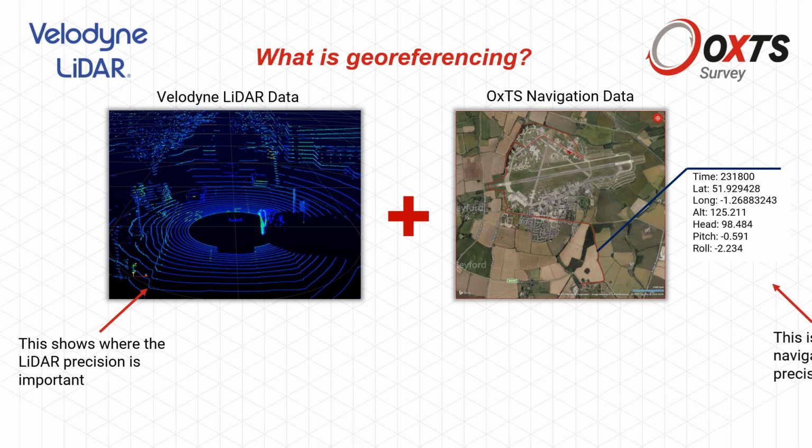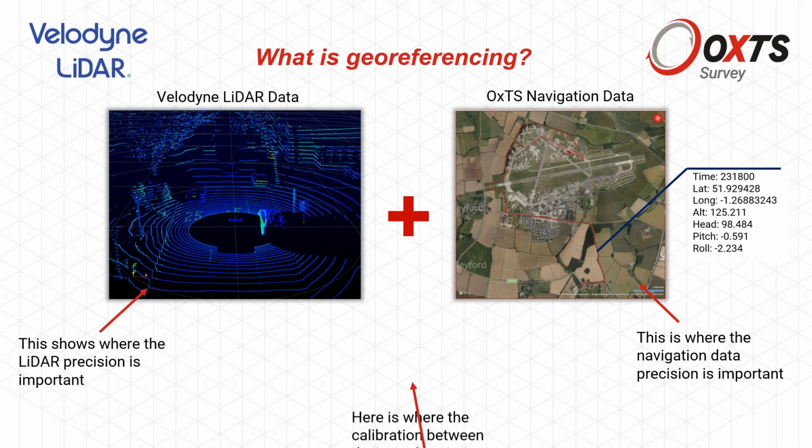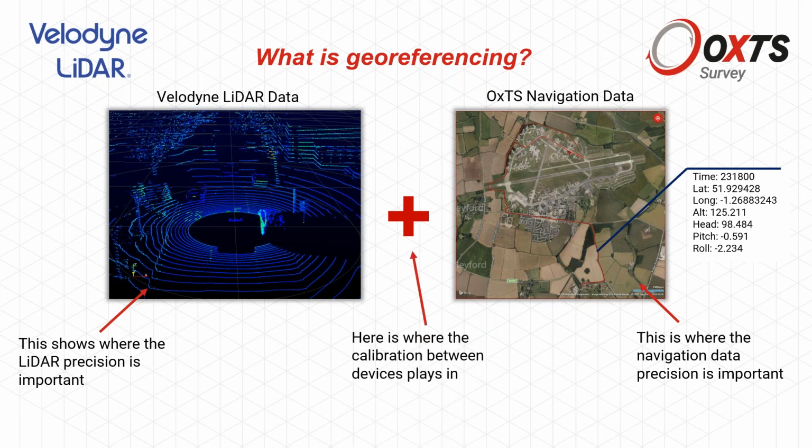The precision of the LiDAR data is important, but also the navigation data precision is absolutely necessary to end up there with a good calibrated approach. You get a combination of these sets, you get really combined data that you can work with.